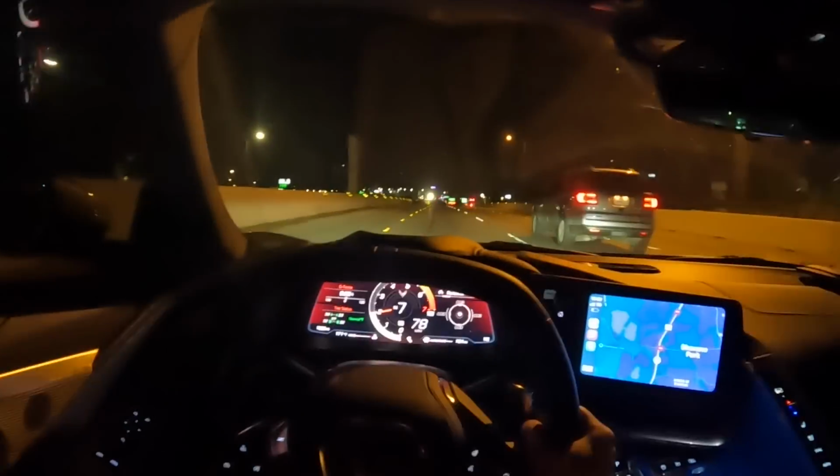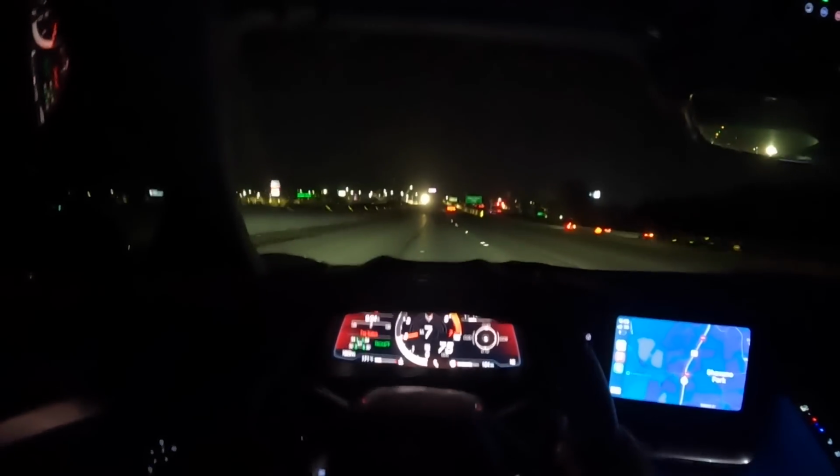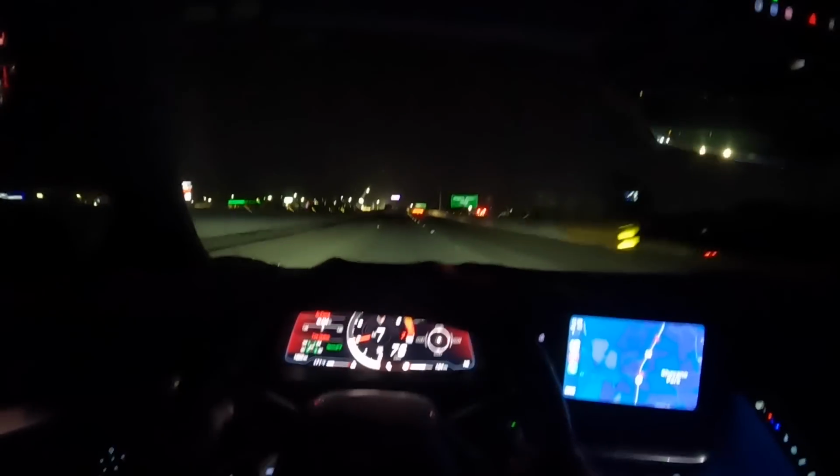Oh, cop or regular charger? Let's see. Oh shit, I'm going the wrong way. Wait, am I? No, I'm not. Wait. Oh my god, I am going the wrong way. Fuck. I got confused on the little loop-de-loops, bro. Unbelievable.